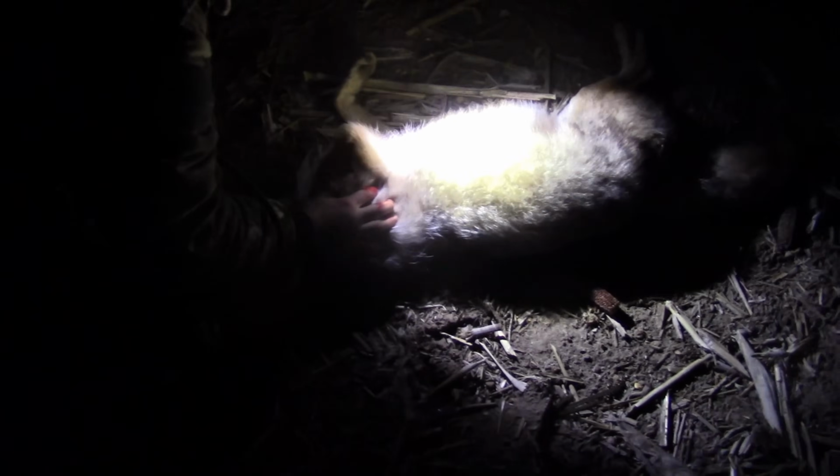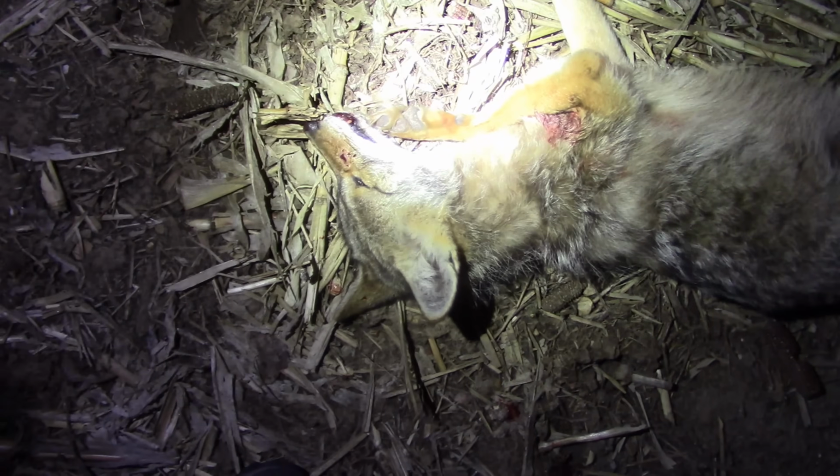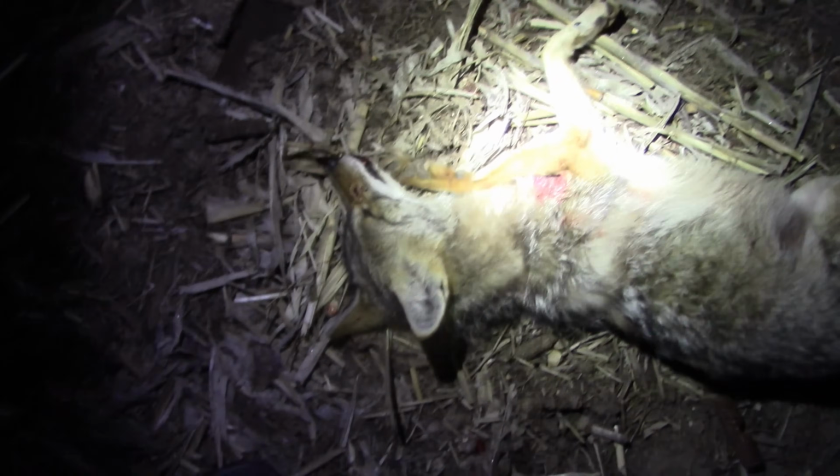Not doing so good. You don't look too healthy. I think the beast virus got him. The coyote beast is with the deer beast. The hunting beast. Ooh, he stinks a little, eh? It's like he crapped himself. Yeah, he did. He's all rubbed up. Yeah, looks like he's fighting or something too. He's got a scar on his nose.